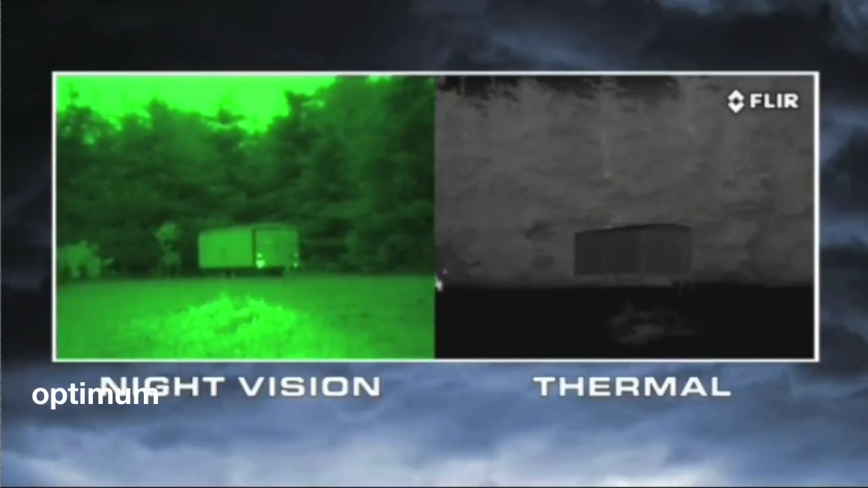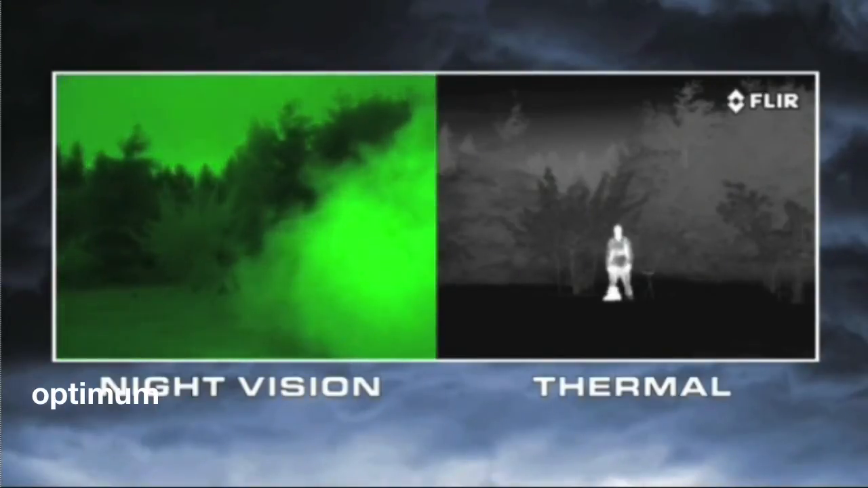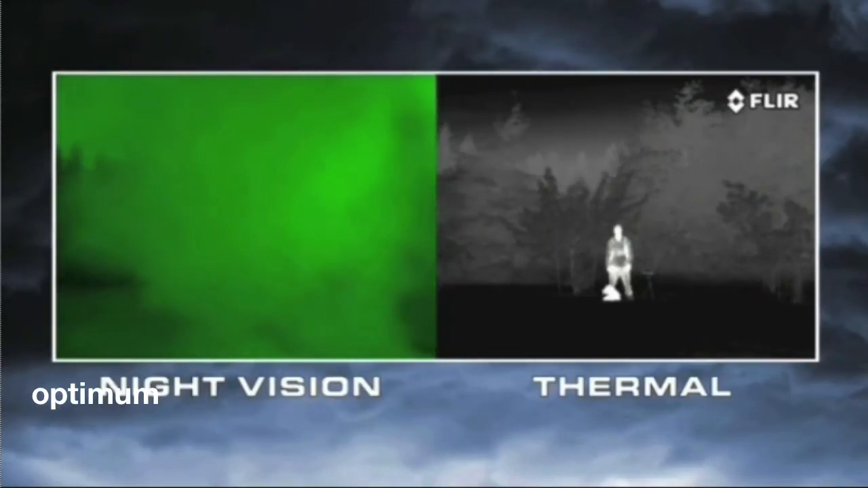Everything on Earth gives off heat, and things like people, animals, and car engines generate lots of heat, so they're easy to see, even through camouflage. Atmospheric conditions like smoke, rain, or fog reflect light, making night vision goggles and scopes even less effective. But thermal cameras see through these obscurants clearly.